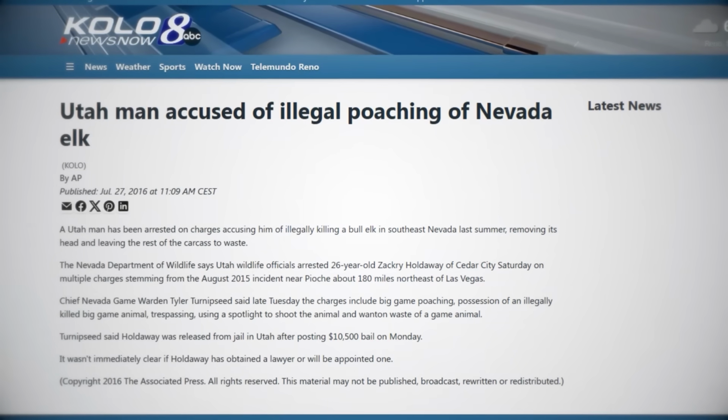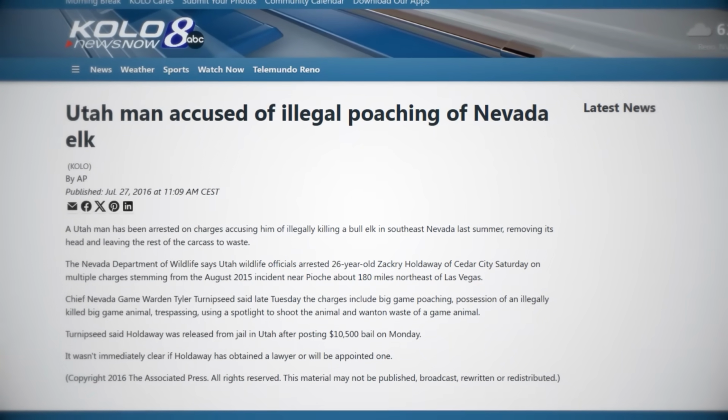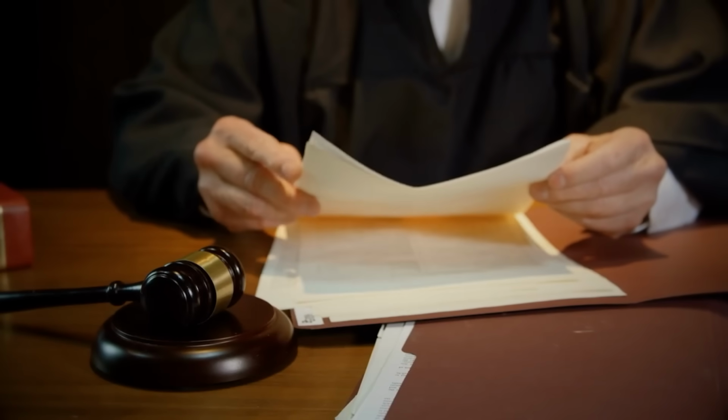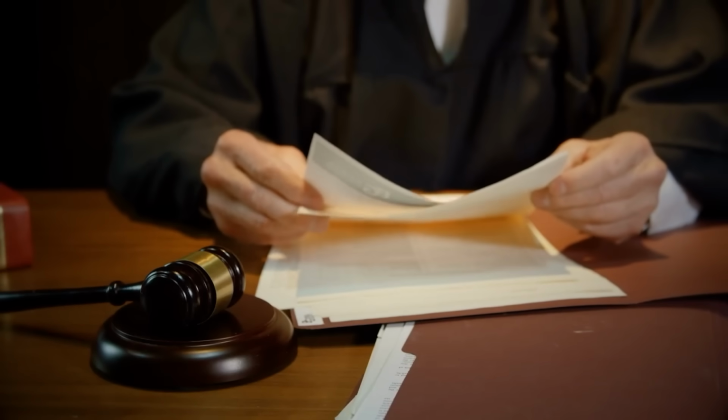Police were somewhat vague about the methods used to prove the man's guilt, but they did say they were able to track Holdaway down by monitoring his social media. He was arrested soon after, but was released on a $10,400 bail, with his initial court date set to take place on August 2nd of 2016.